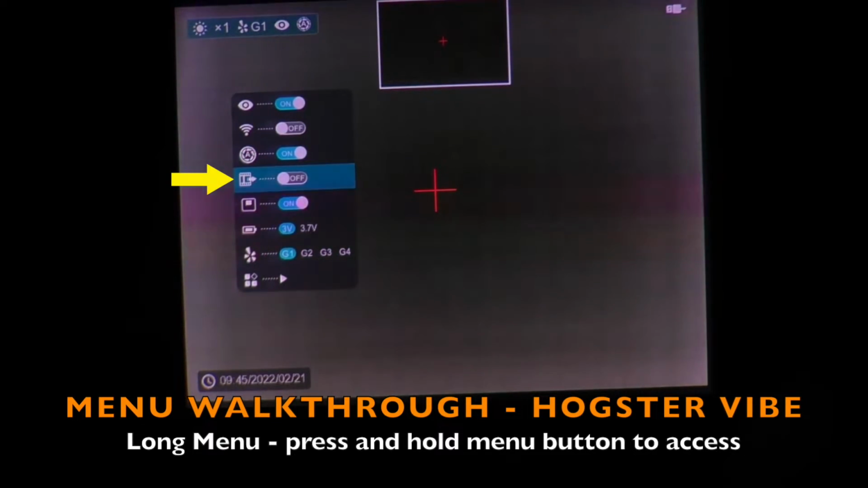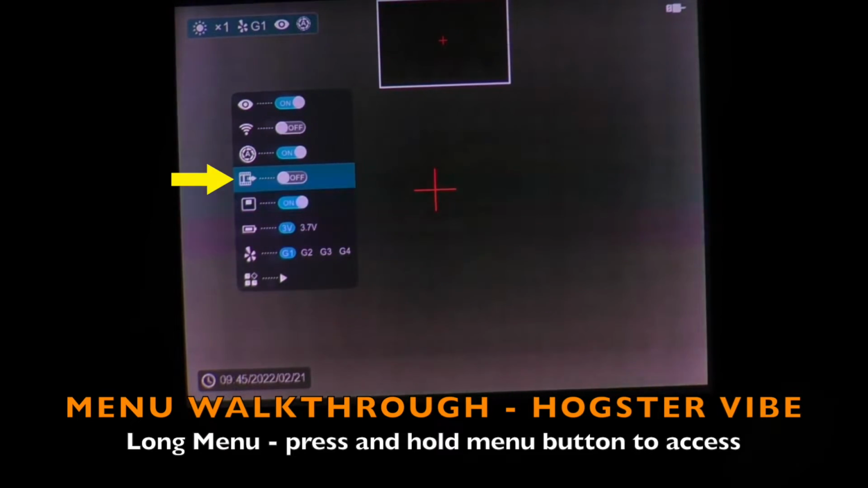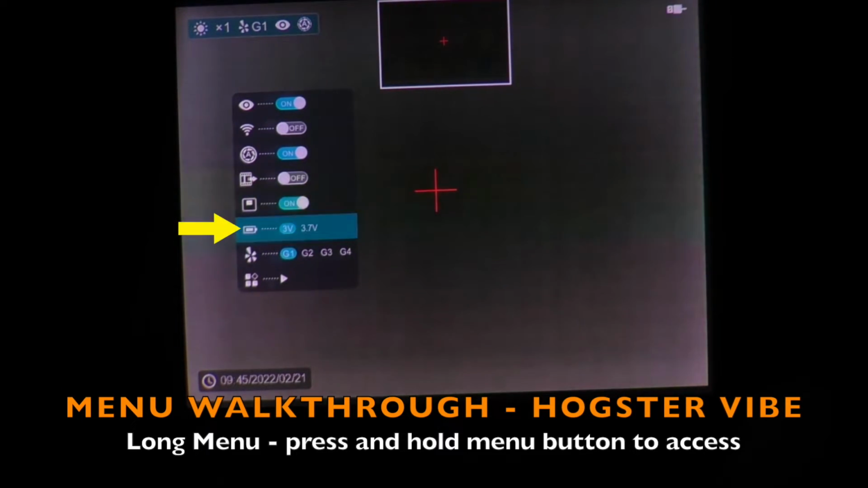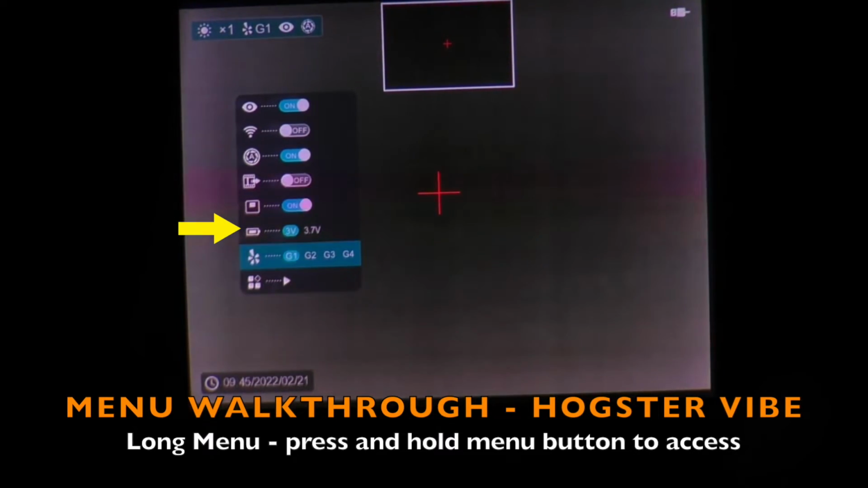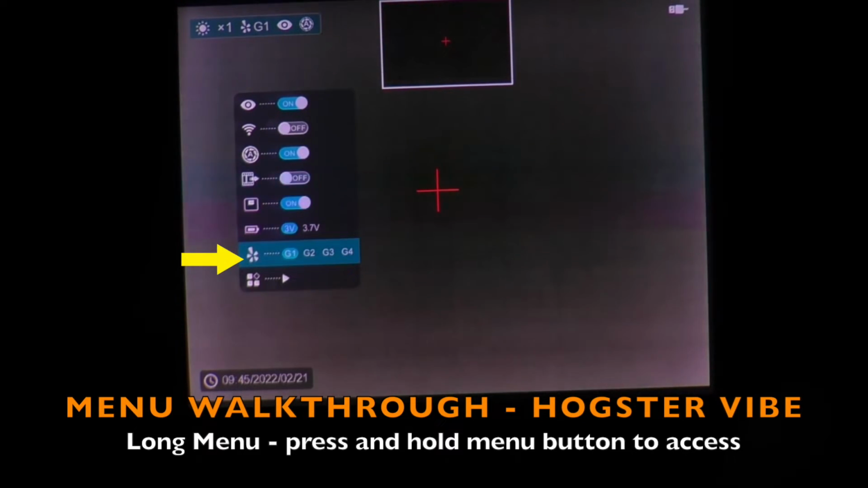Then you have video out capability. If you want to run an external DVR, you connect through the USB-C connection on the side of the Hogster VIBE, and you can stream the video out of that port. Picture-in-picture on and off. Voltage system, 3 volts is the default for factory CR123As. There's some sets of rechargeable CR123As where you have to change the voltage to 3.7 volts. Then you have profiles G1, 2, 3, and 4.